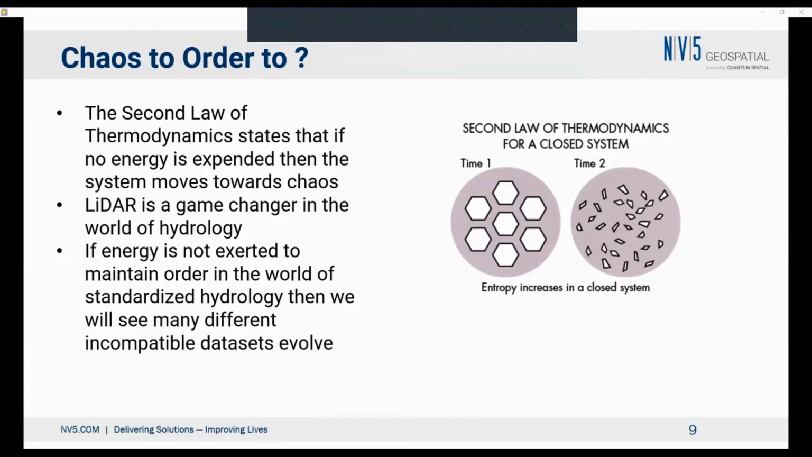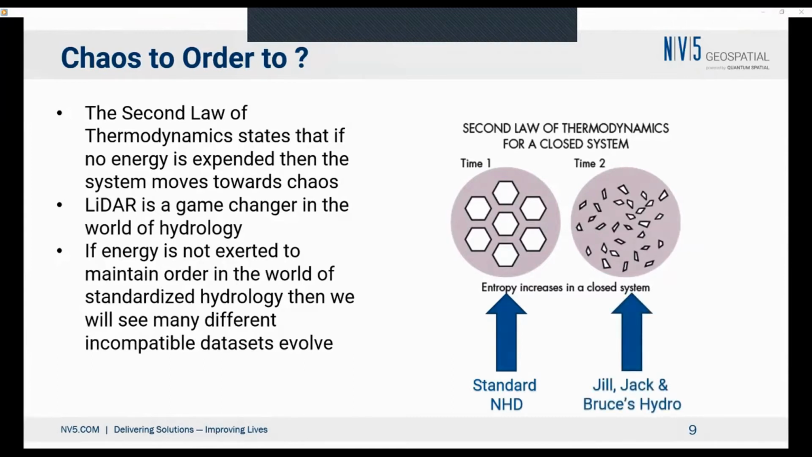So a lot of energy has been dedicated to standardizing NHD, WBD to date. USGS has done a fantastic job doing that, and we've all benefited from it. As LiDAR comes into the domain that we're playing in, everyone wants to start creating their own hydrology. And so what we have is the standard NHD, which is nice and organized, but if we don't pay attention to it, everybody's going to start generating their own NHD and WBD, and we start to see that fragmented. This is not something that has a desirable result.